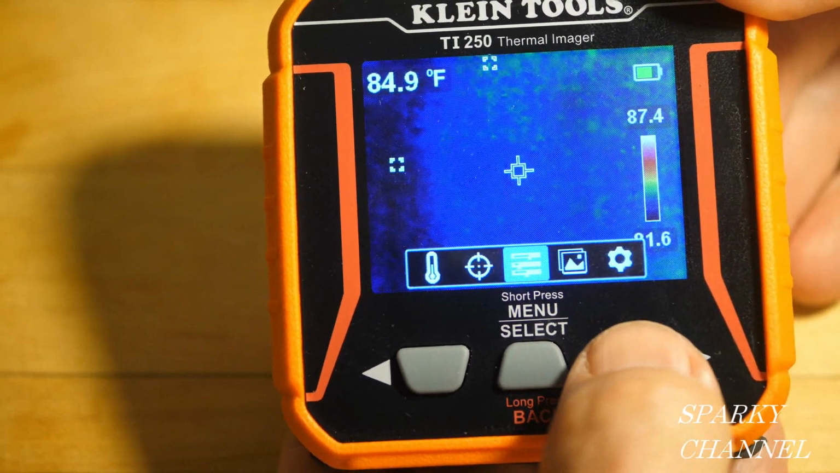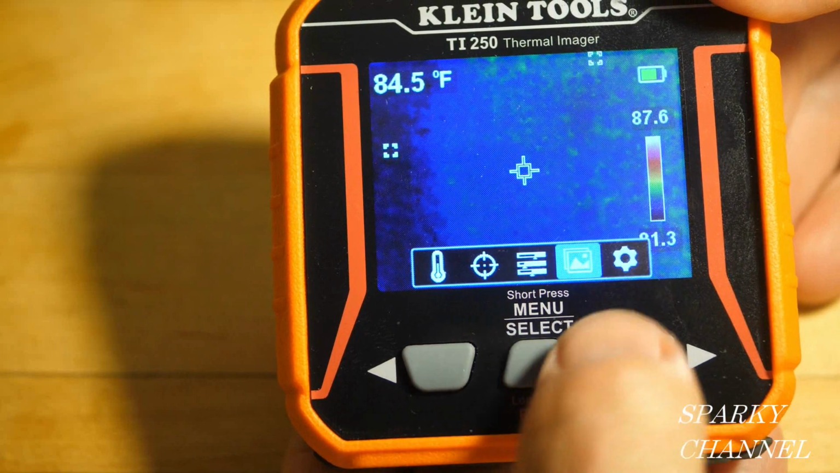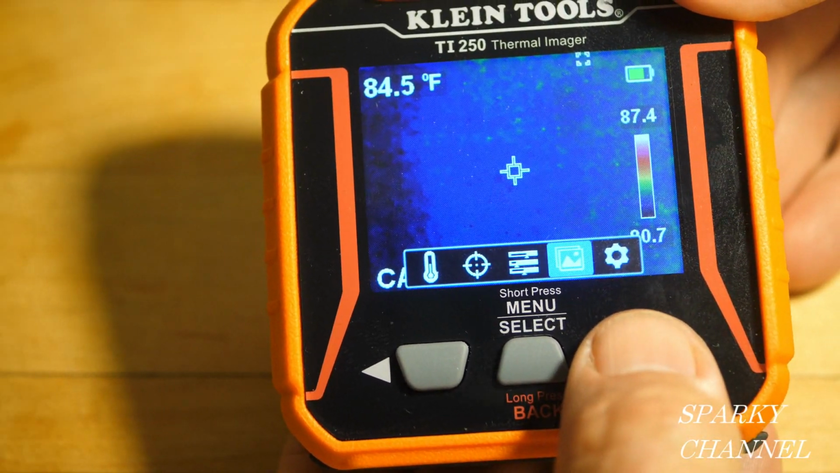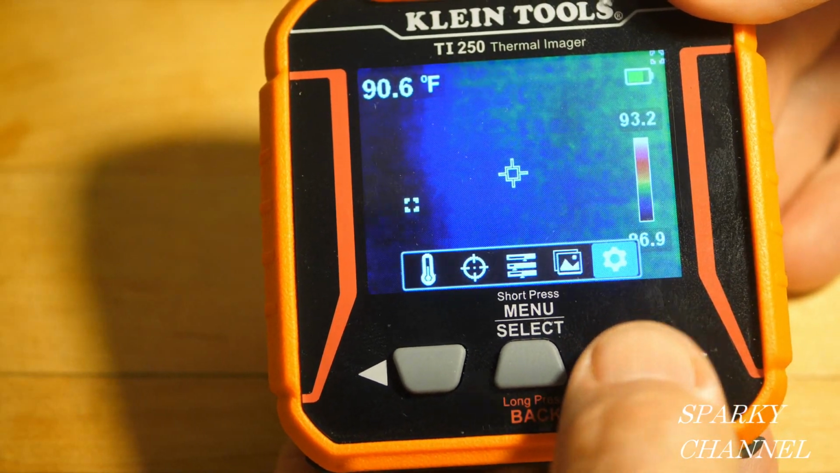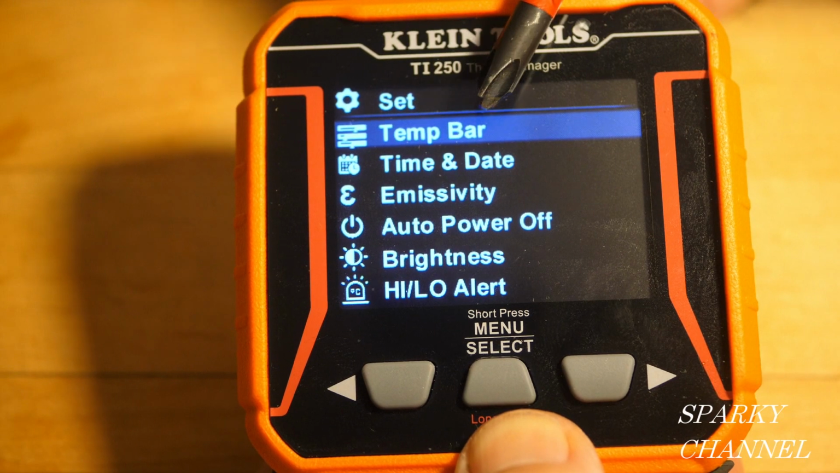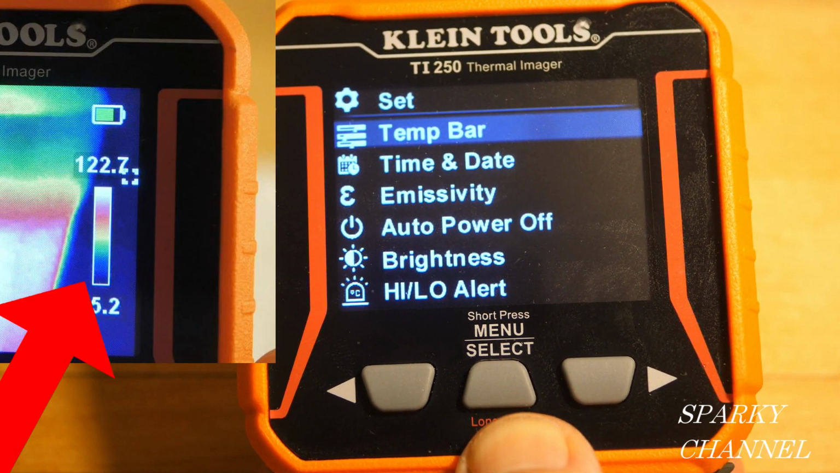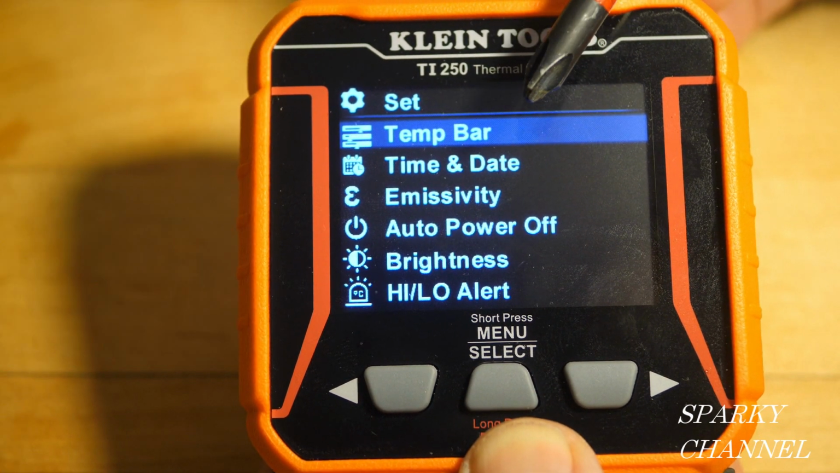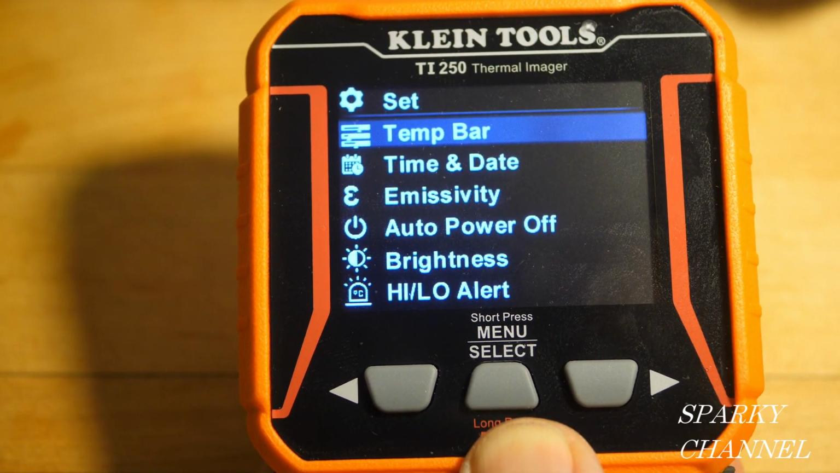Okay, so the next one is the one we just used, and that's for your thermal image photographs. Then you go over here to settings, so you can set all these parameters. The temperature bar, you saw the temperature bar on the screen earlier. If that's in your way, you can take it off. And then time of day, that's self-explanatory.